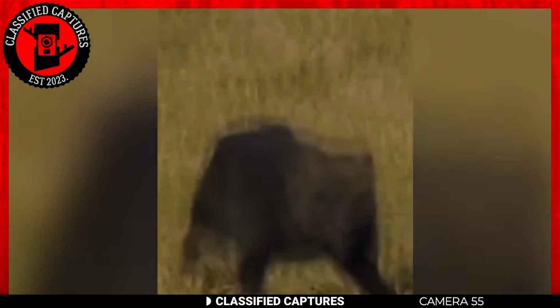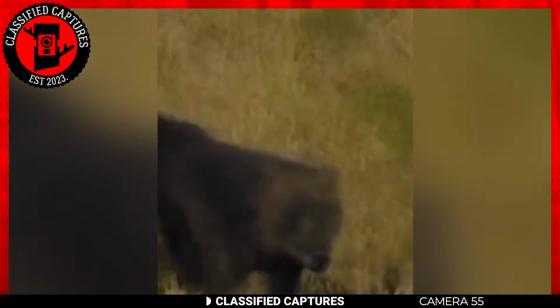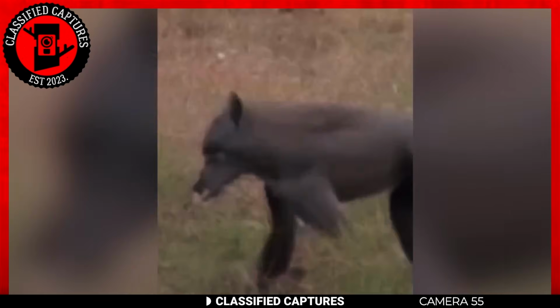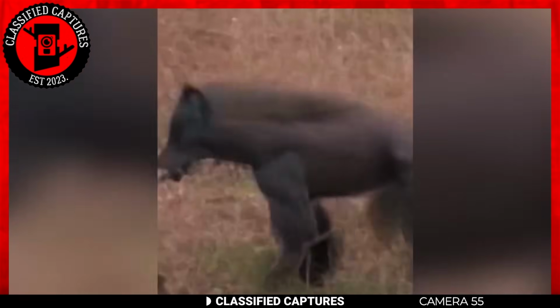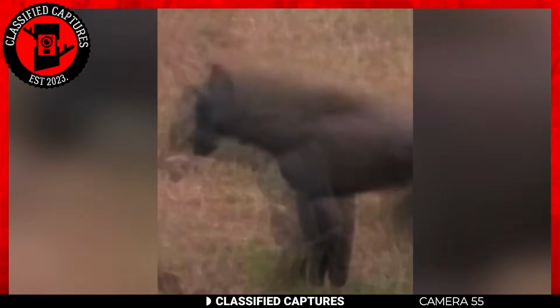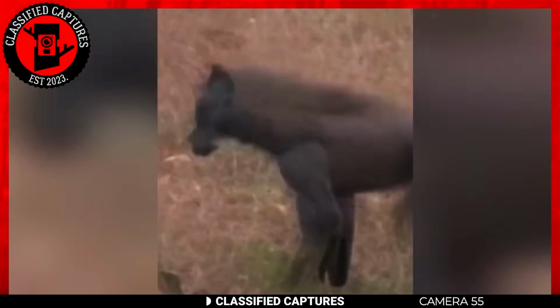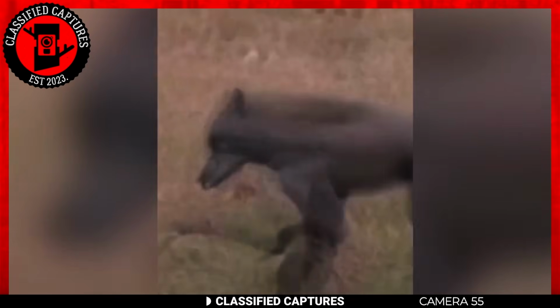This creature spotted in Montana appears to be a truly unusual and unsettling entity. It appears to have characteristics resembling a mix of a wolf, a human, and a hyena. Its head is reminiscent of a wolf, the body is similar to a hyena, and its front limbs resemble those of a human. The creature's dark fur adds to its eerie and intimidating appearance, earning it comparisons to a nightmarish bloodhound.